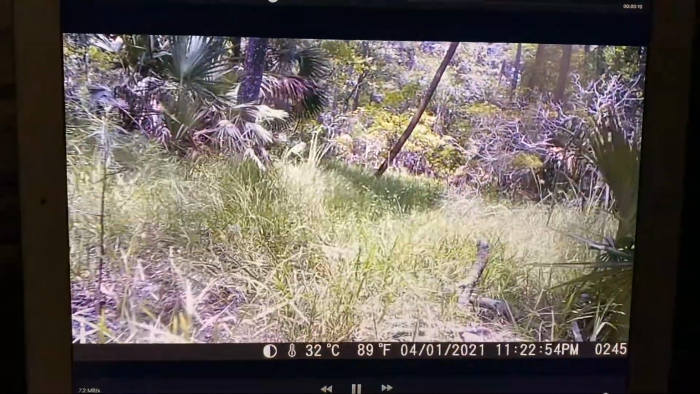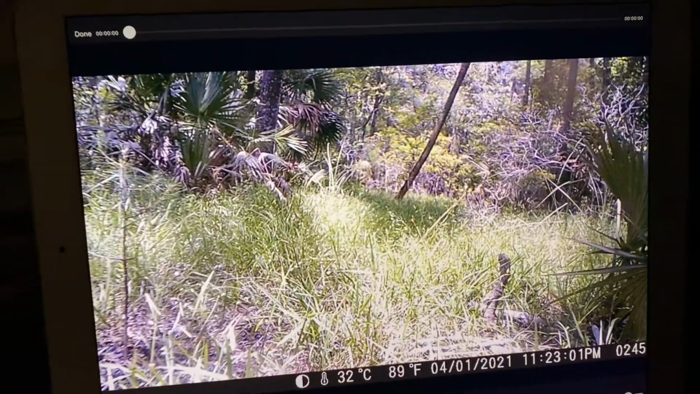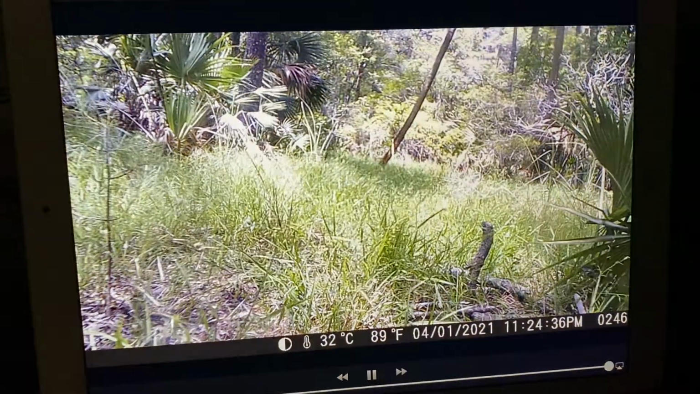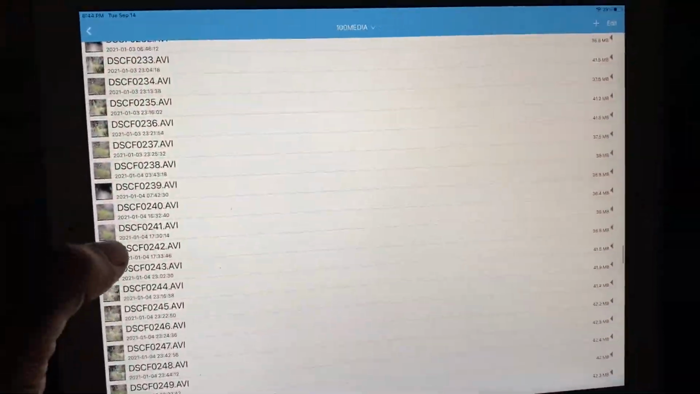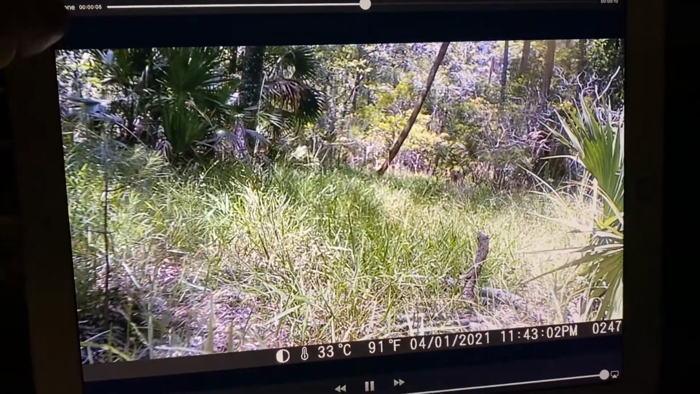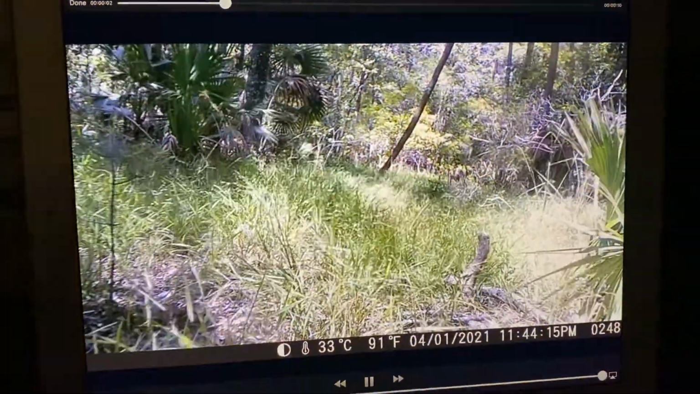Sometimes there's hundreds and hundreds of pictures of just a limb moving. That really takes all the fun out of this hobby. I would hope that set it off. 47. Well, we gotta get something exciting in each one of these videos.